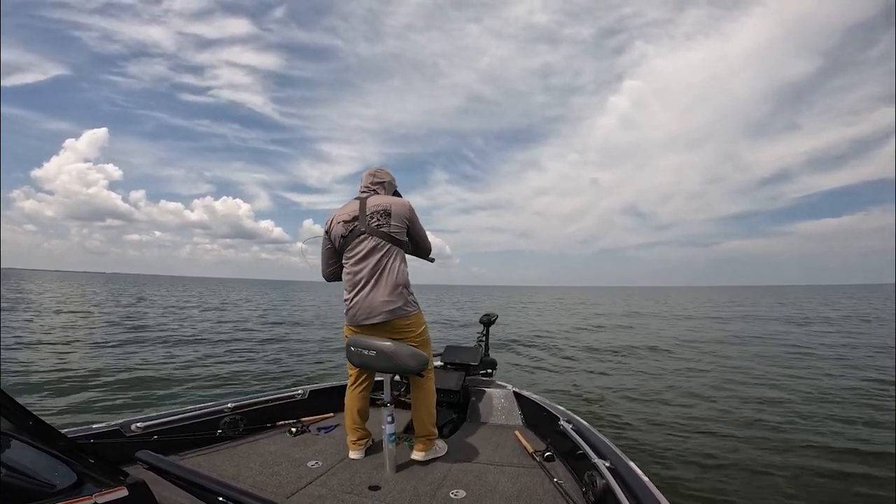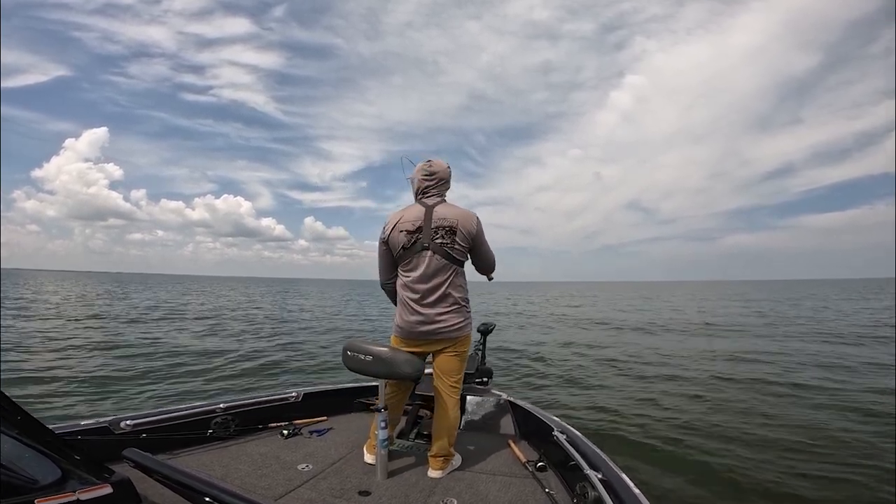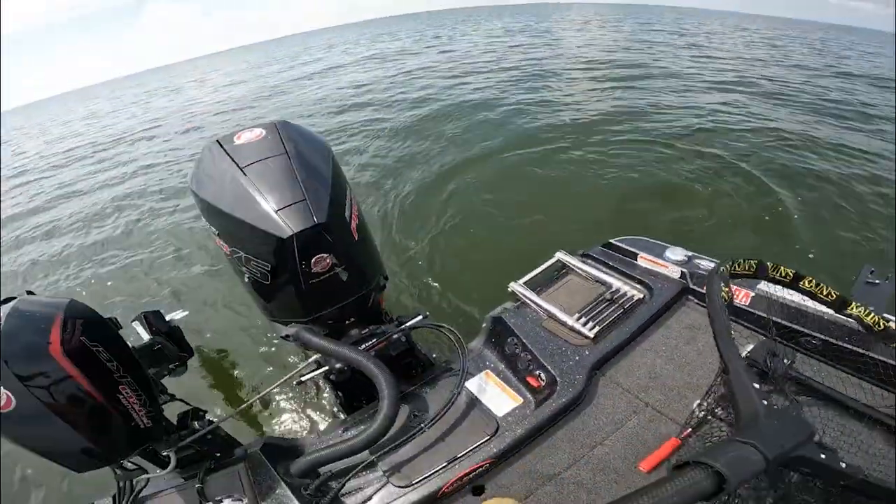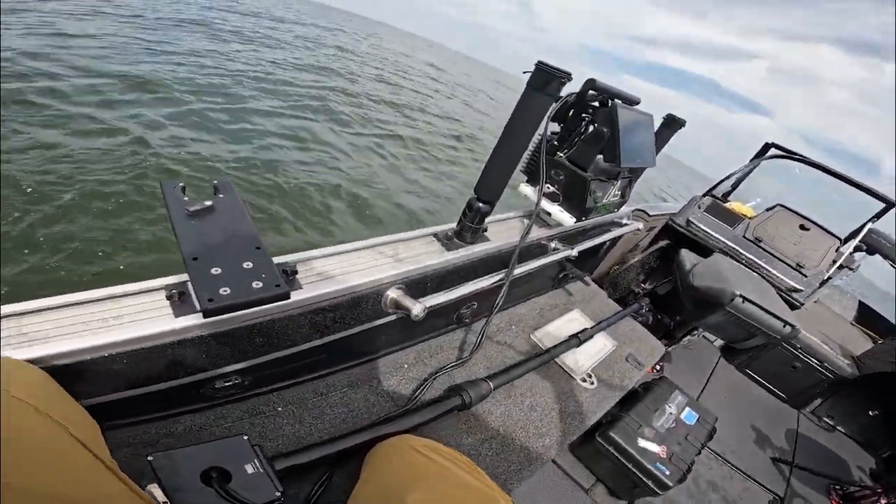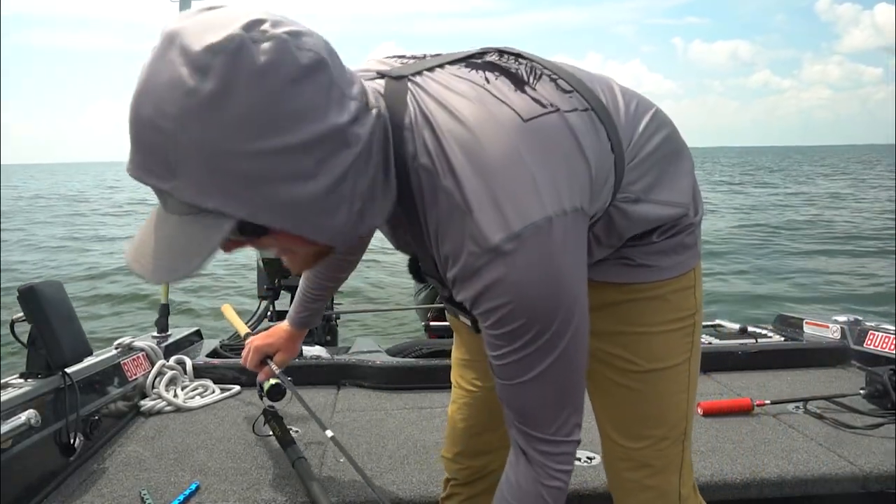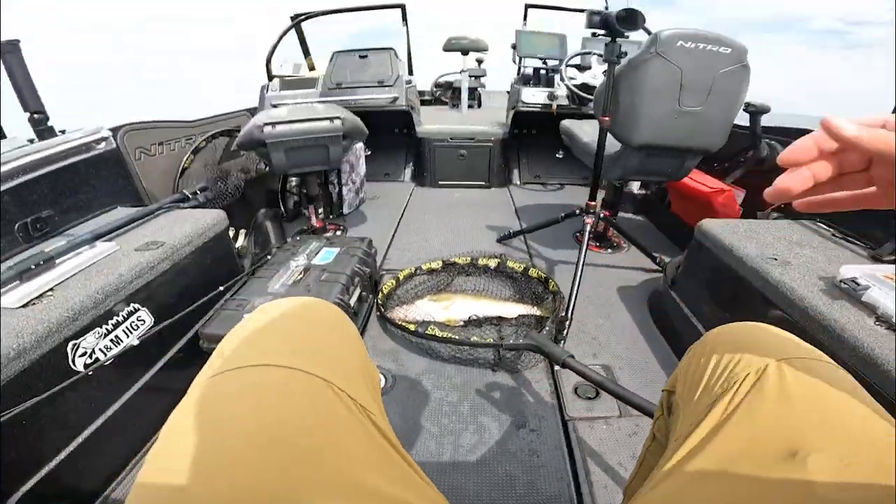Back-to-back casts. Are you kidding? Oh, that's awesome. Two casts in a row, two fish. All right, come here. Oh, get in the net. There we go. That's a good one. Oh, we just got a good one. This is fun. Back-to-back casts that time.